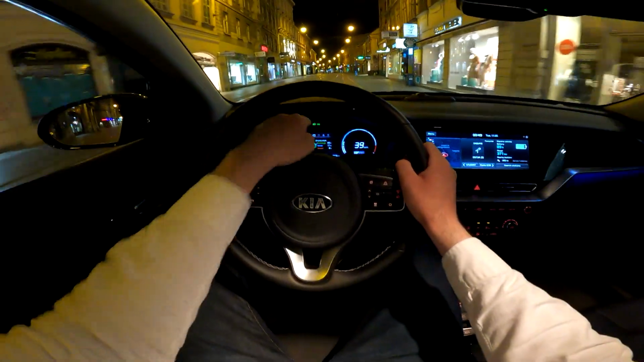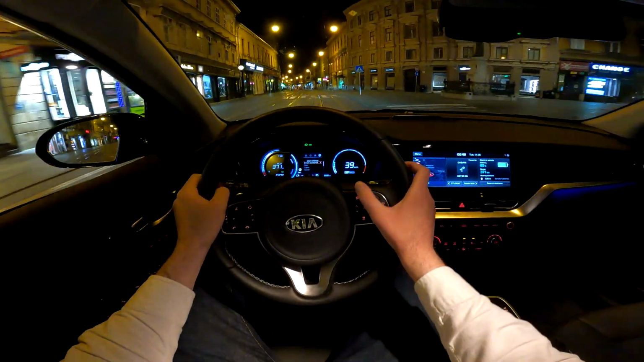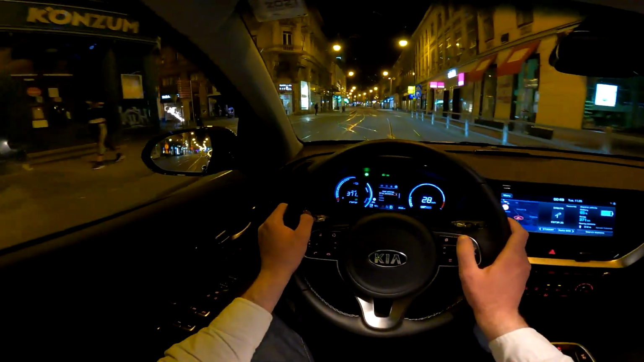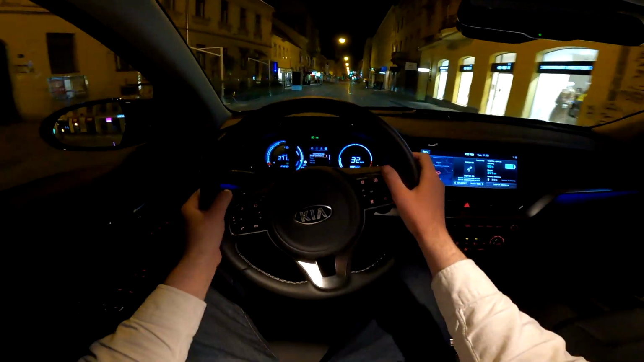And in the middle section here you can choose between different things and options. But a cool thing is that, for example, you can't adjust the lights. This car has the ambient lights, and you can't adjust them while you're driving. The car needs to be in park.